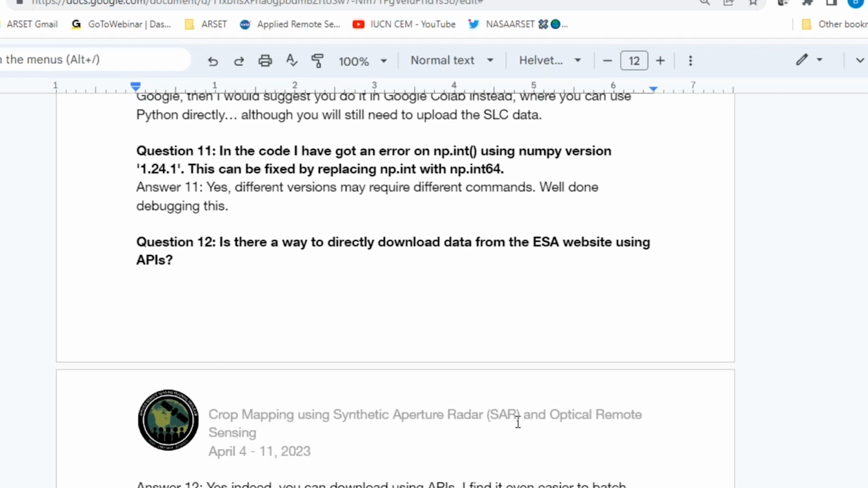So question number 12, is there a way to directly download data from the ESA website using APIs?